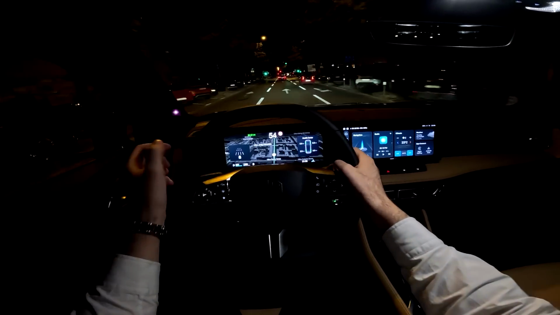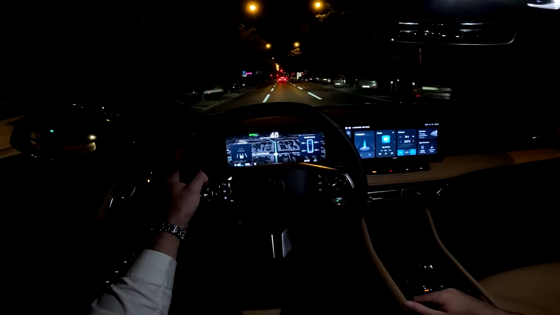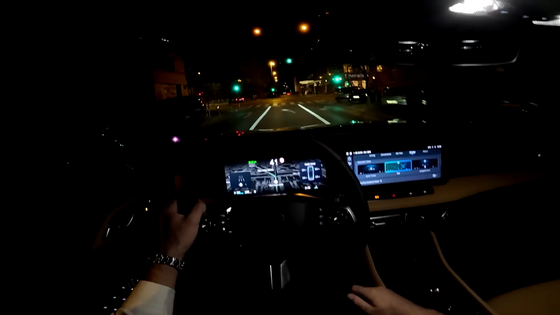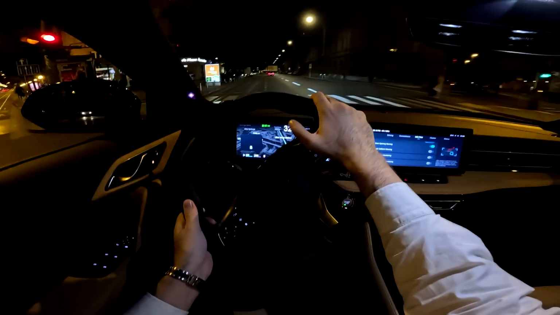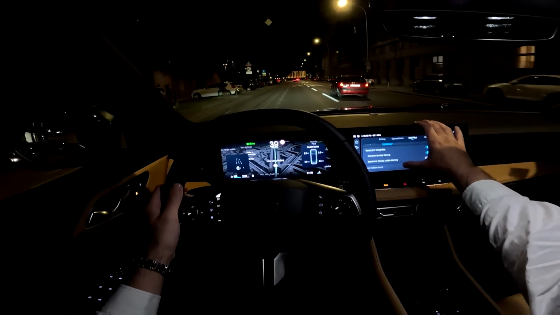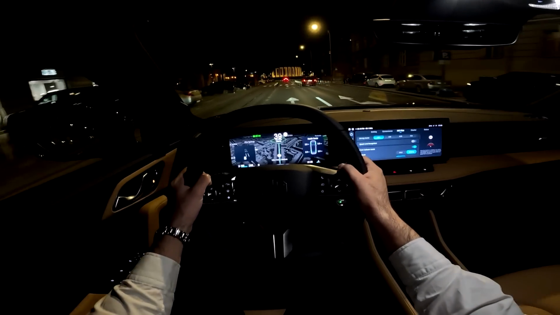And this beeping sound is the speed warning. So it's mandatory by law in Europe. So when you go over the speed limit, there's a beeping sound every time you turn on the car, and then you need to turn it off in the settings of the car. So we can do it here. Okay, so now it is turned off.